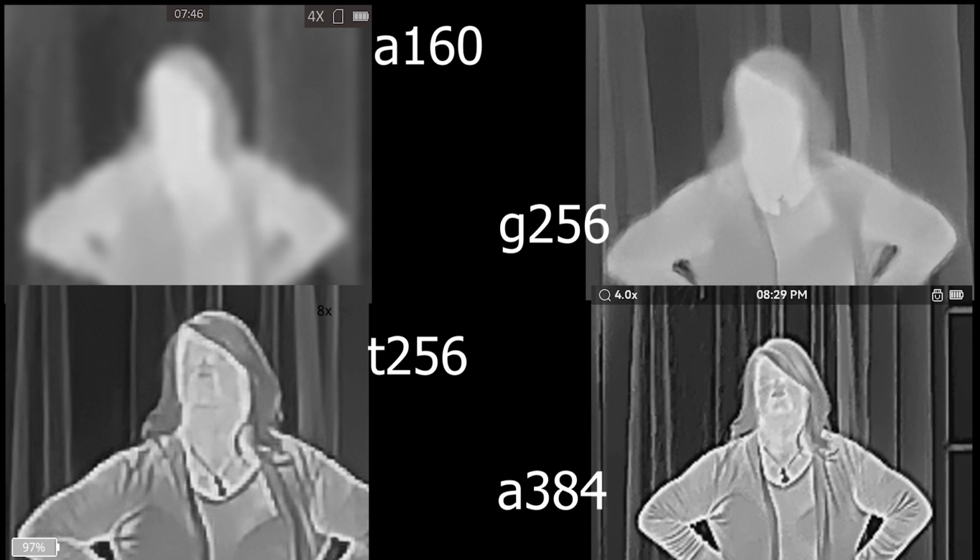And you can even see all the features in her face, where here you can just see a couple of them. Here you can't see any of them. Here you can't see any of them either. You can see the differences. Look at here. You can almost not even identify the gap between her arms being held out. Here you can. Here you can. Here you can. Look at the detail and the sharpness inside of these corner pockets on the 384, the wrinkles in the shirt. Look at the wrinkles in there.